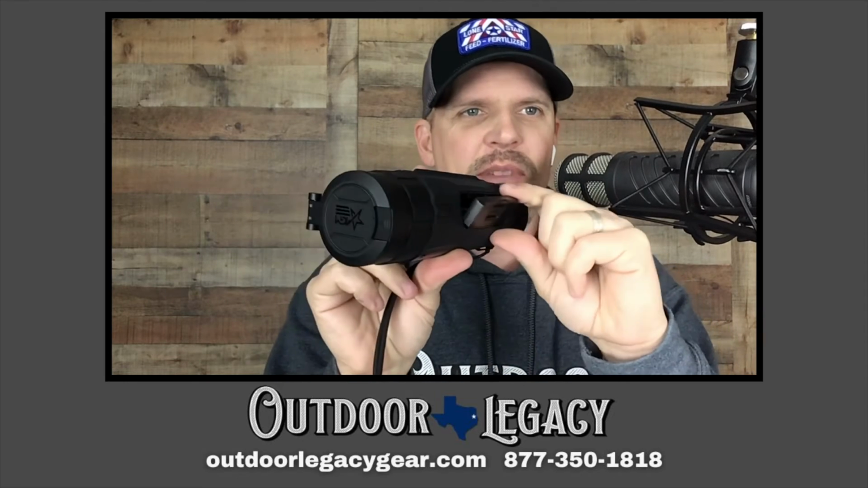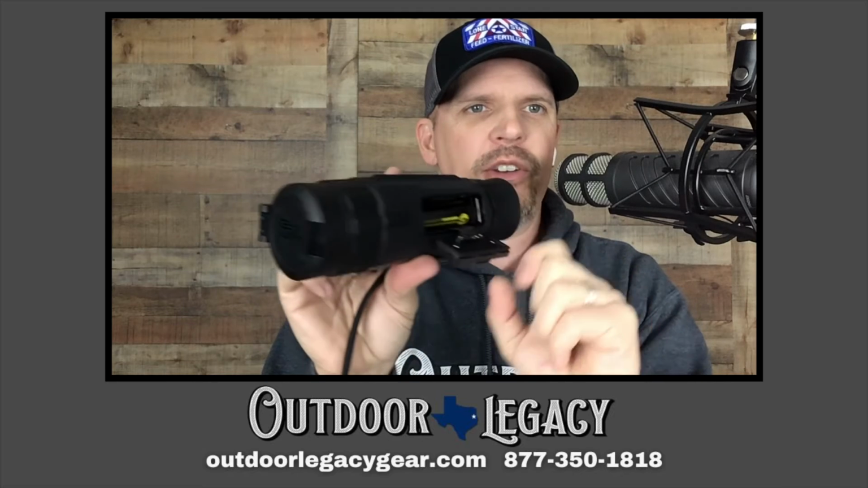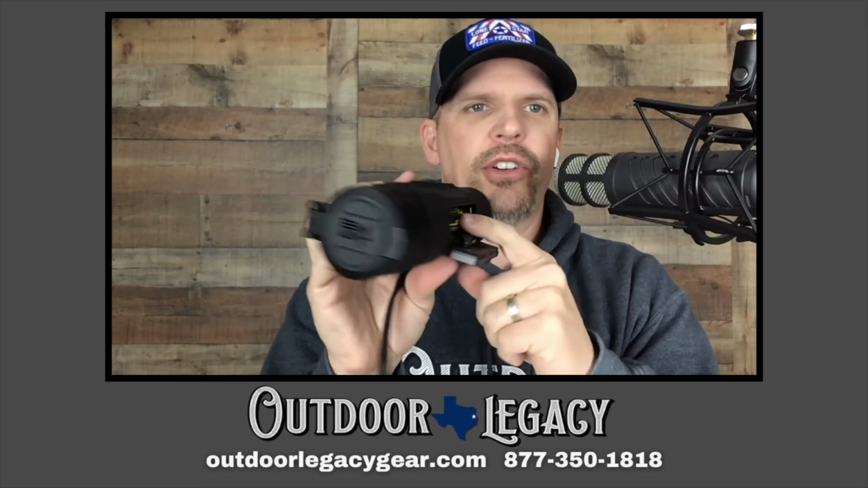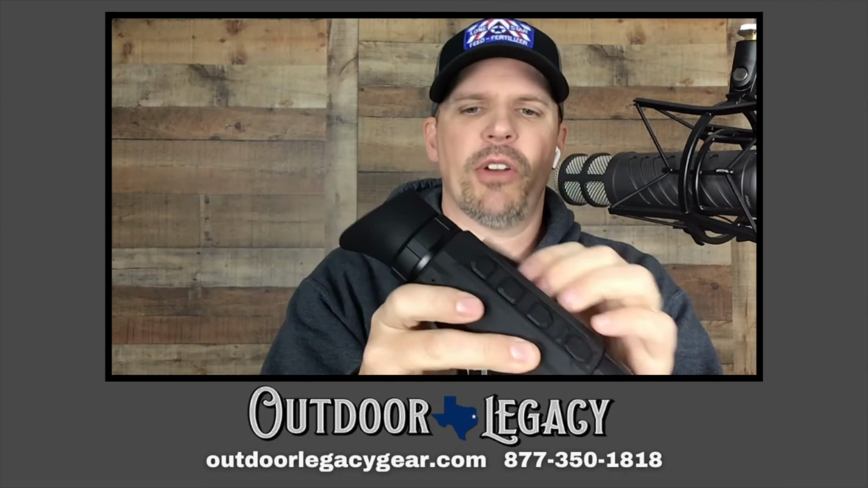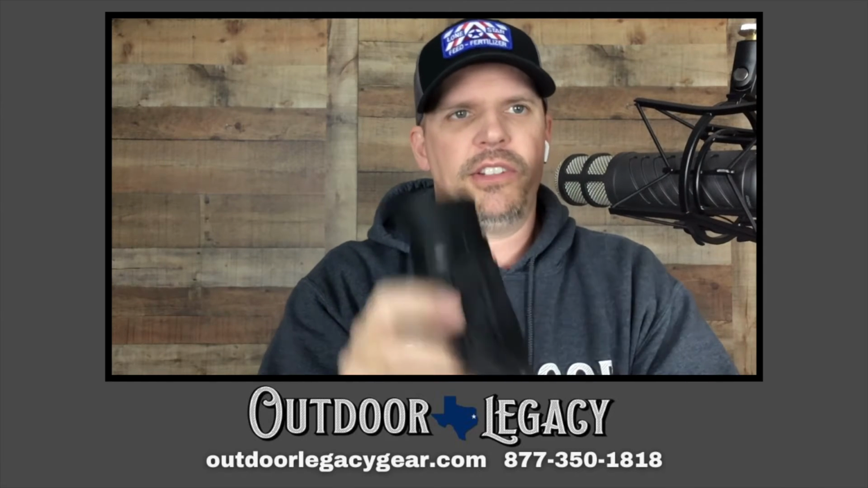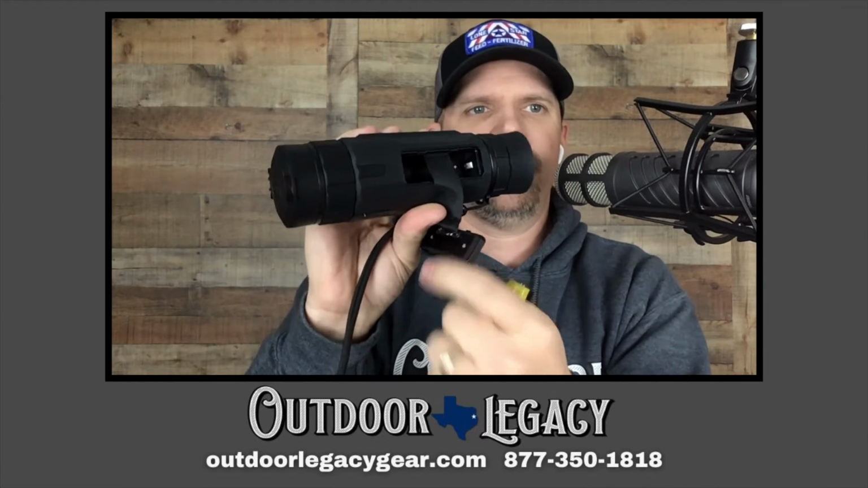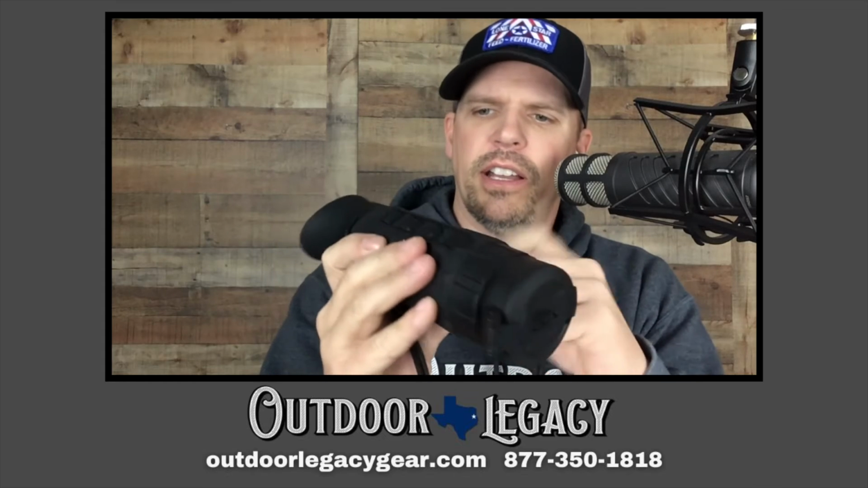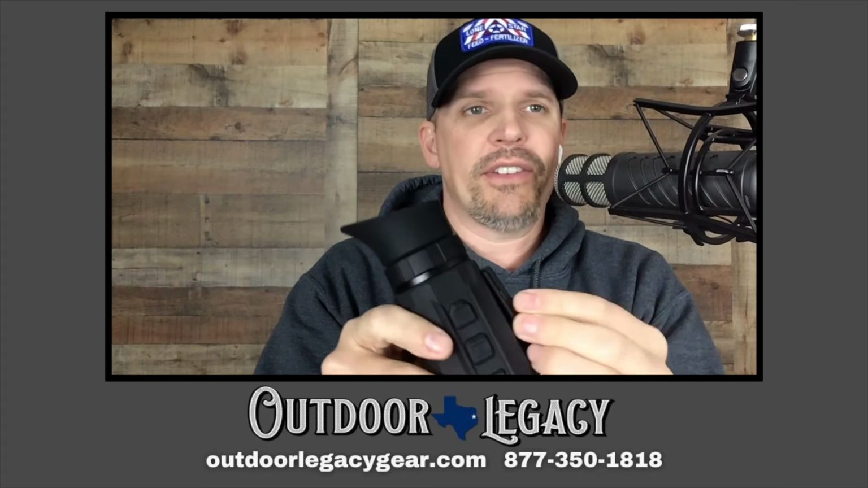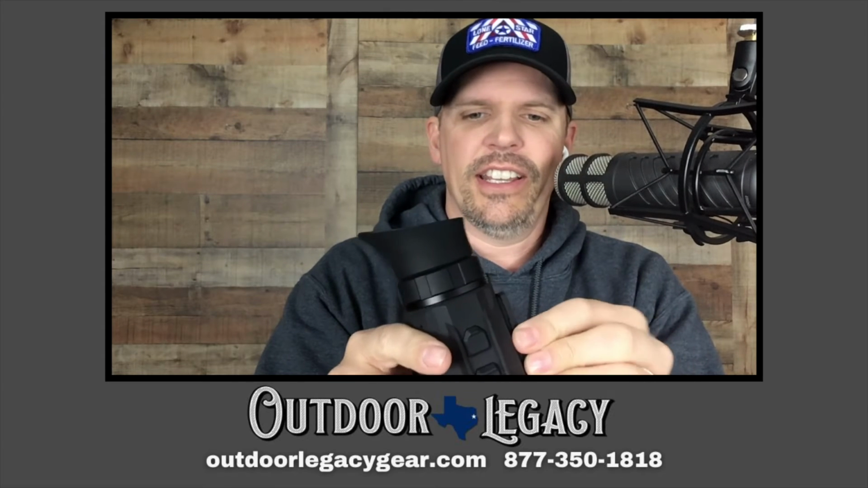Never works. Okay, maybe y'all can see that. All right, so this battery door just falls out, and there is your battery right inside here. Okay, so that is it. And here, I can take this battery out. You just take it out, and there it is. This is a different battery, not theirs, I guess, right now. But this is it, and very, very good unit.